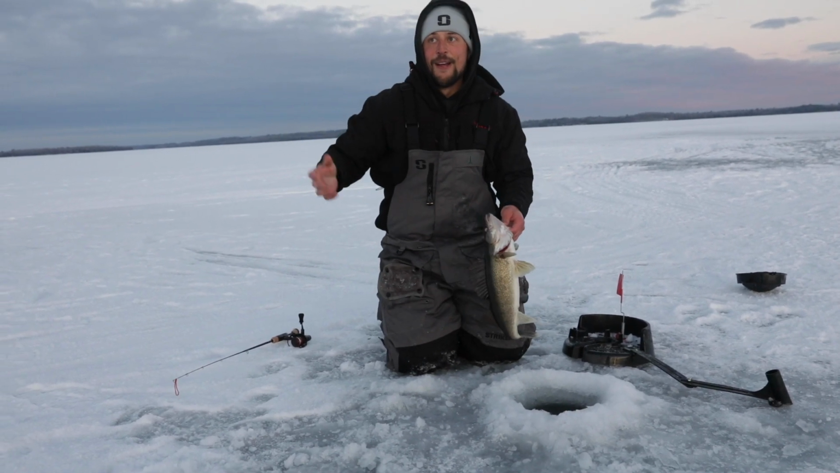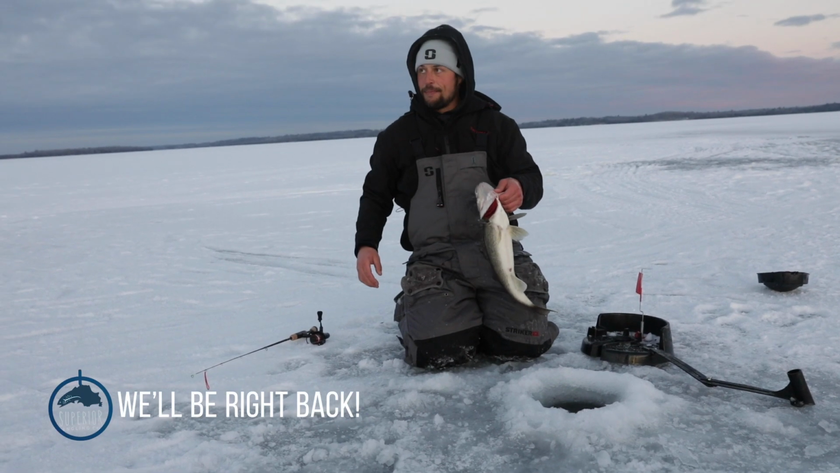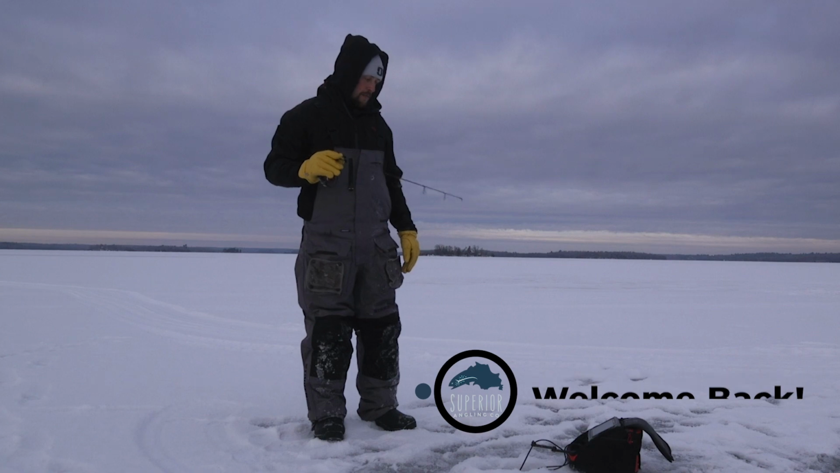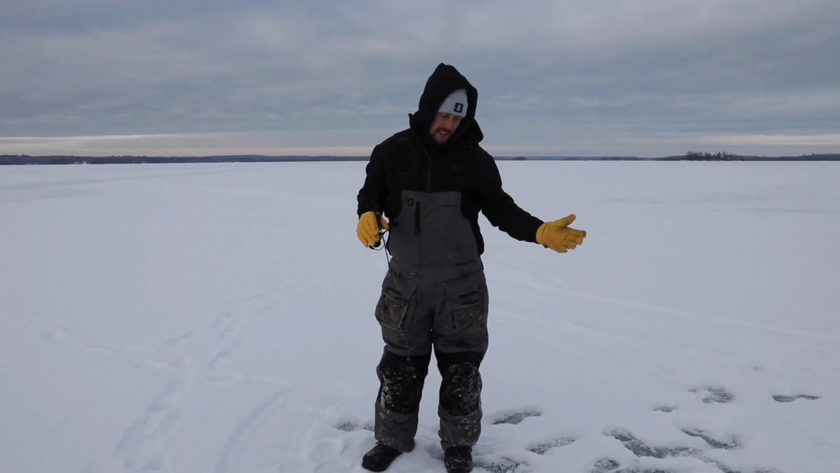And we're all alone. That's the best part. Oh man, I was gonna grab some pliers quick, get her unhooked and get her back in the water. Well, I think our peak morning bite is done. It's been about 15 or 20 minutes since we've seen any action, but that was exactly what we anticipated.